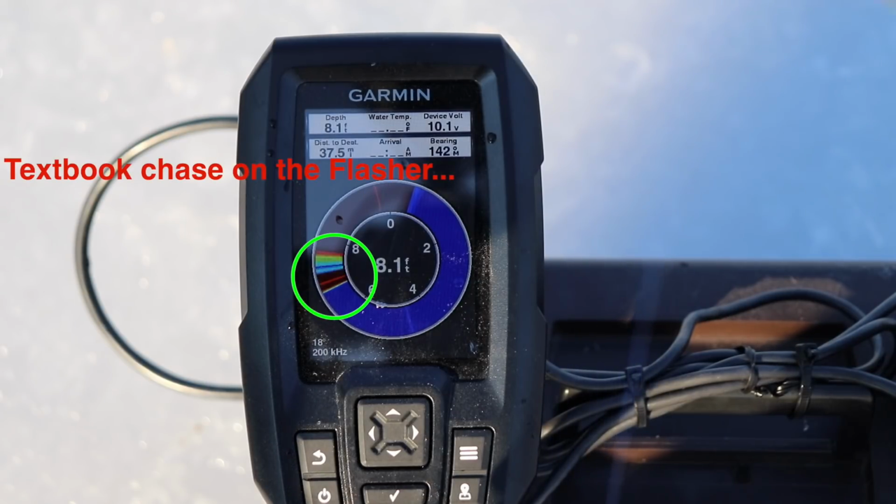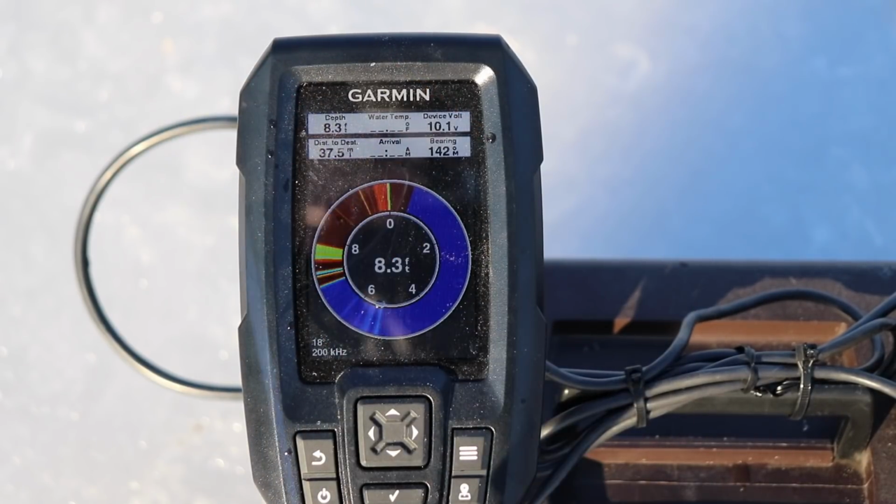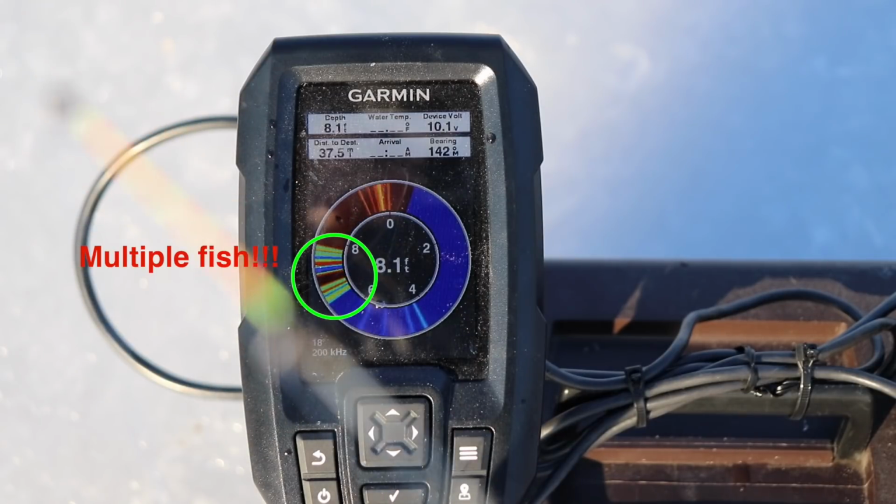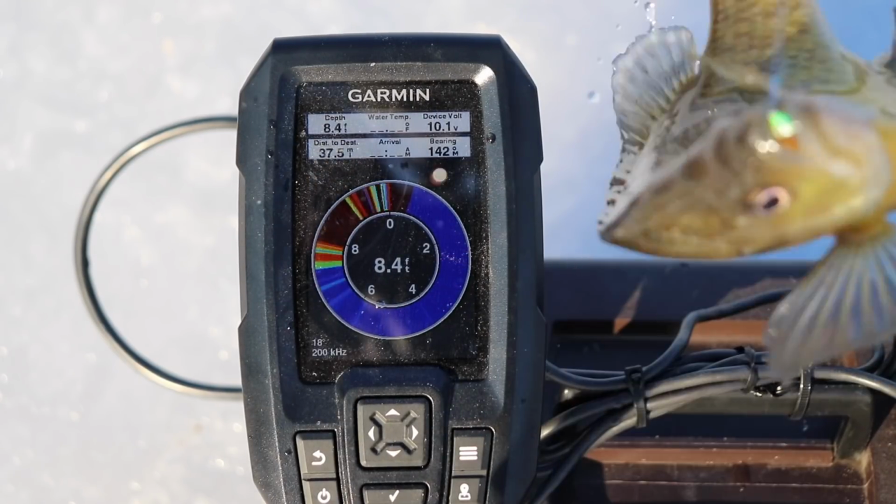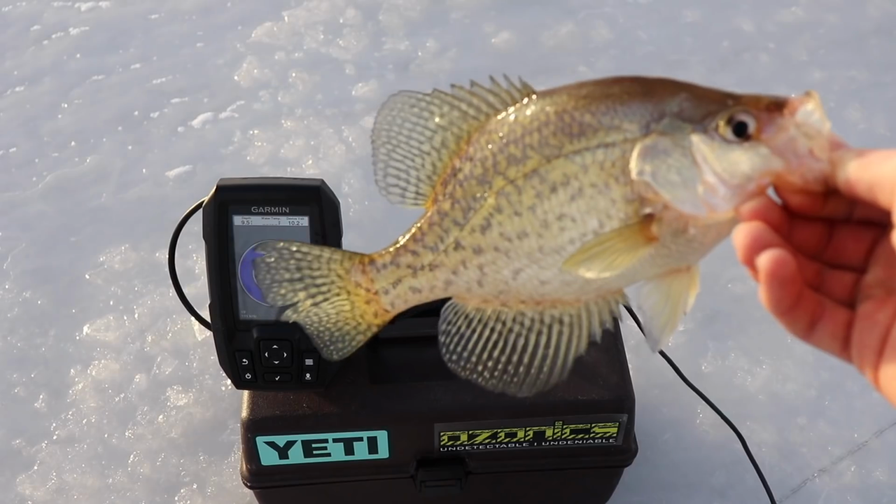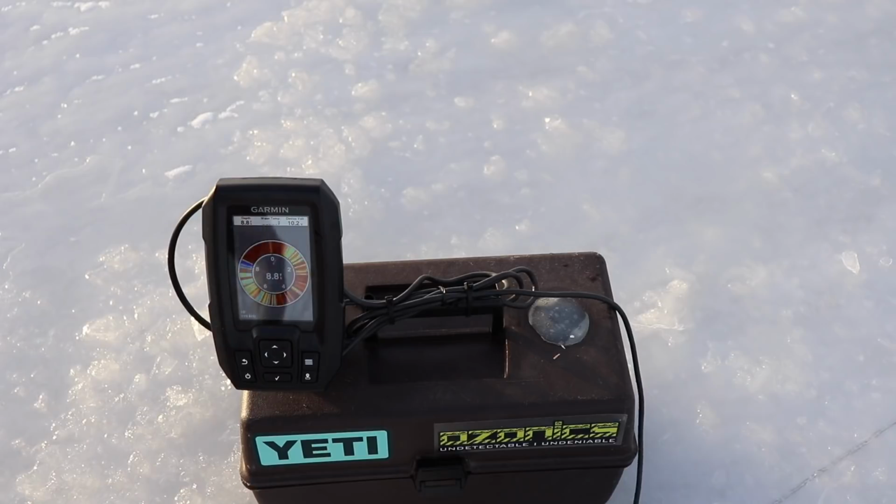Here we go. It wasn't ready, it wasn't ready. He's down there right with me. Oh, there we go. That is a fish. Mr. Bluegill for ya. As you can see, we're marking these fish on the screen, so we'll drop our transducer back in the hole.